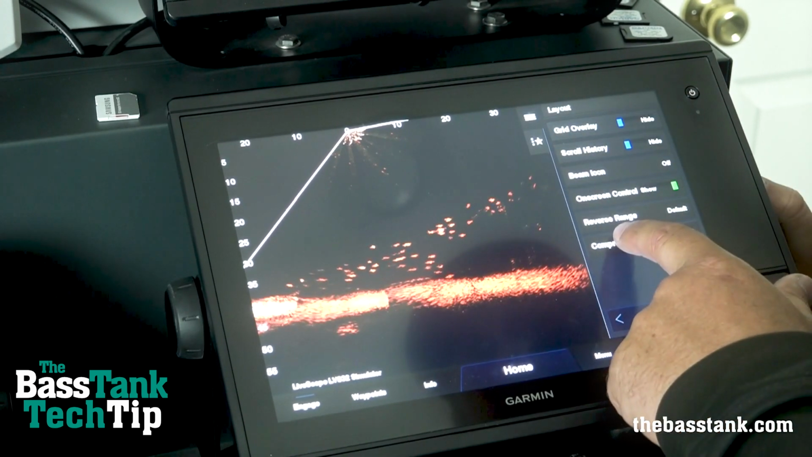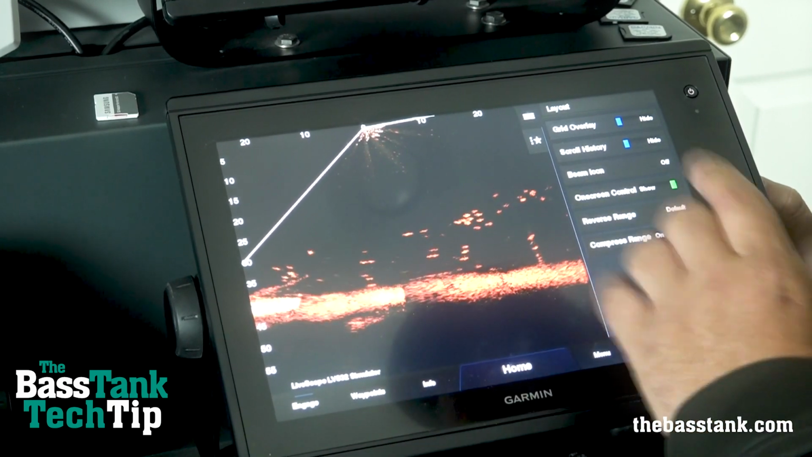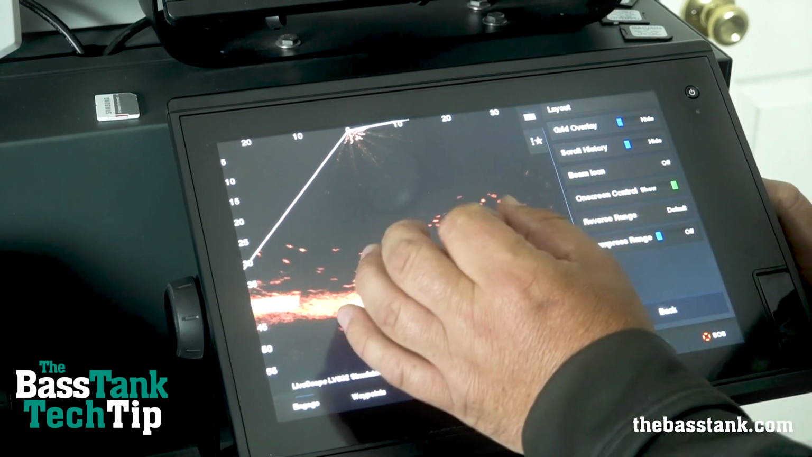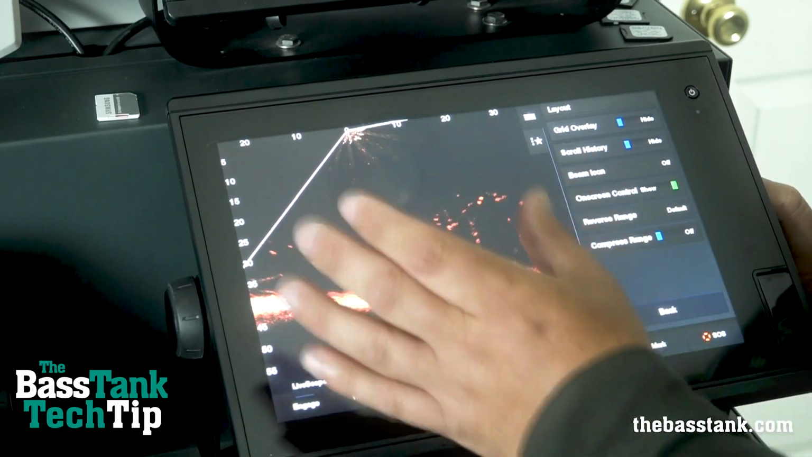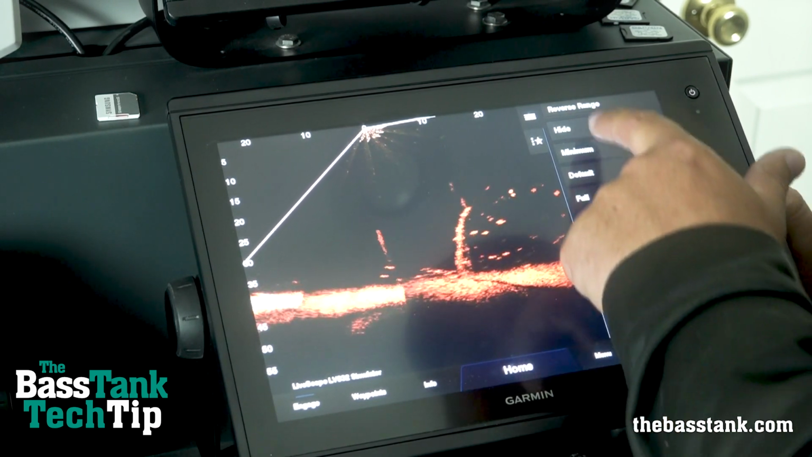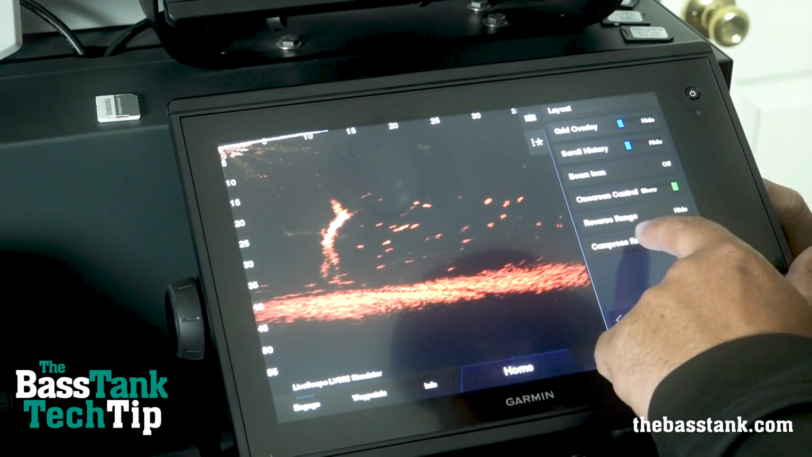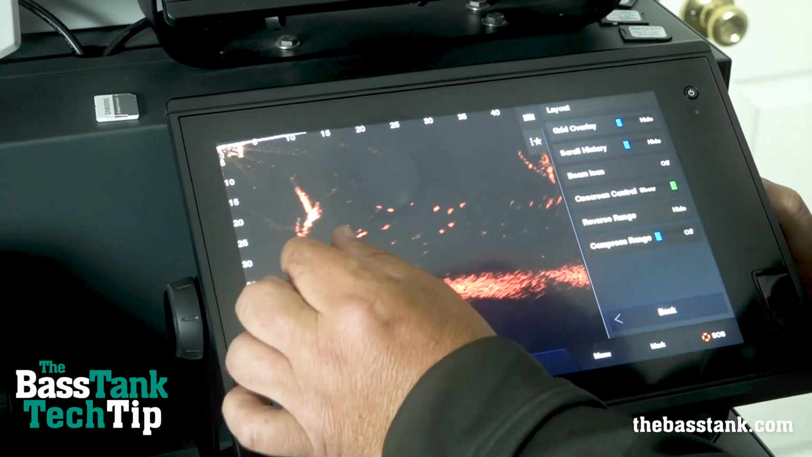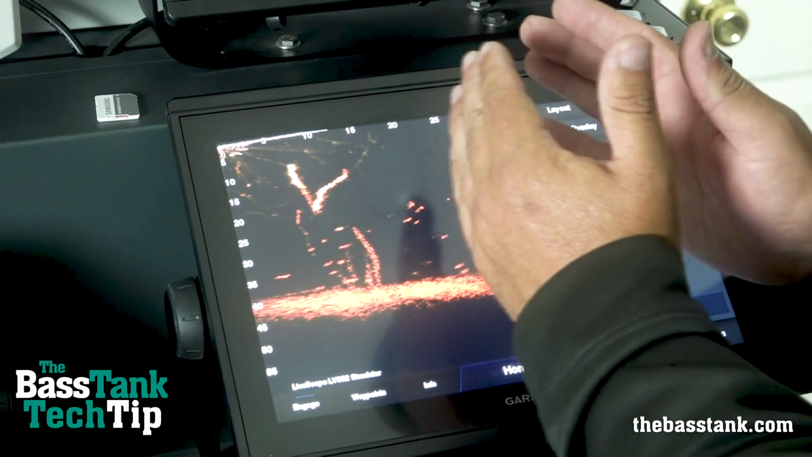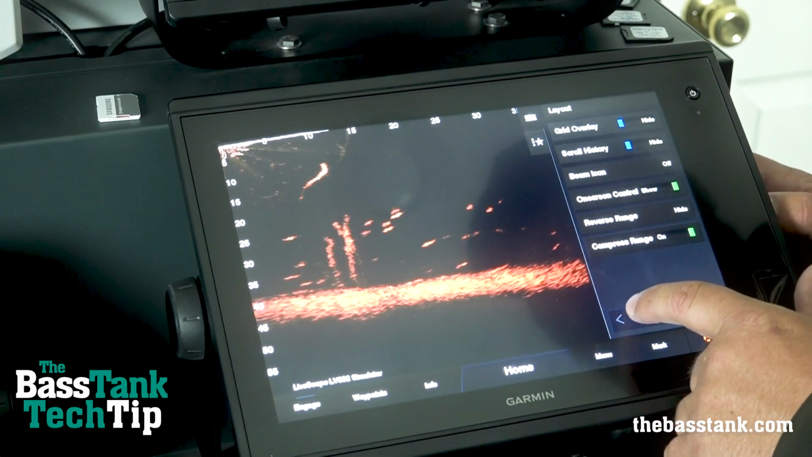And then they've got compress range. So compress range, if you notice, I'll toggle this back and forth because it's very subtle, but if we focus on that, it's compressing a little bit what I'm seeing inside the screen itself. So let me hide this so we can get a better look here. So we see this tree. See how that's skinnier? If I compress that, it actually kind of stretches. It's almost like a little bit of a miniature zoom from that standpoint.